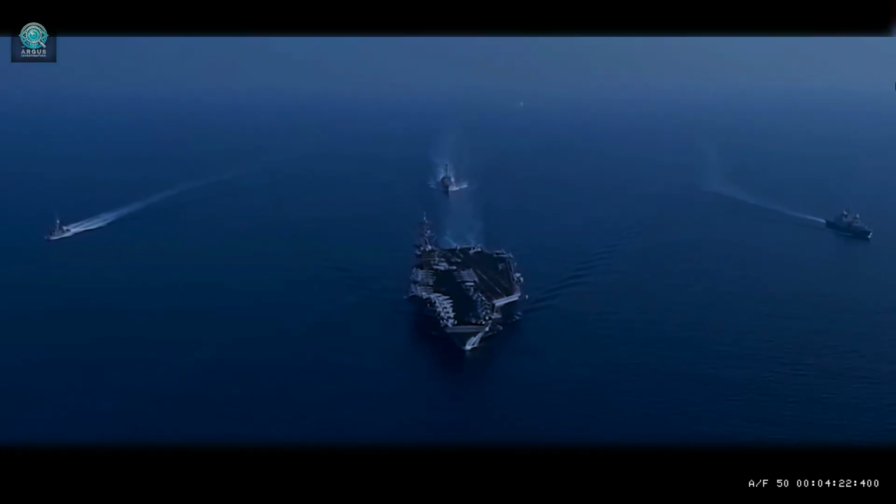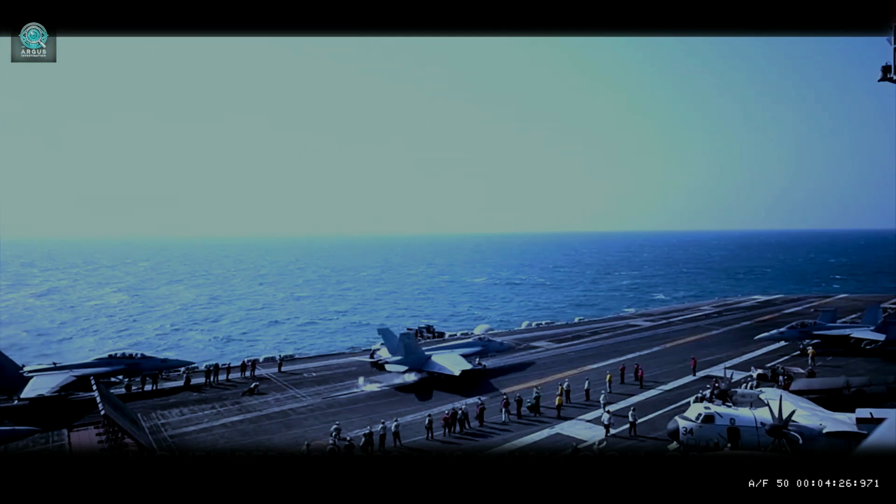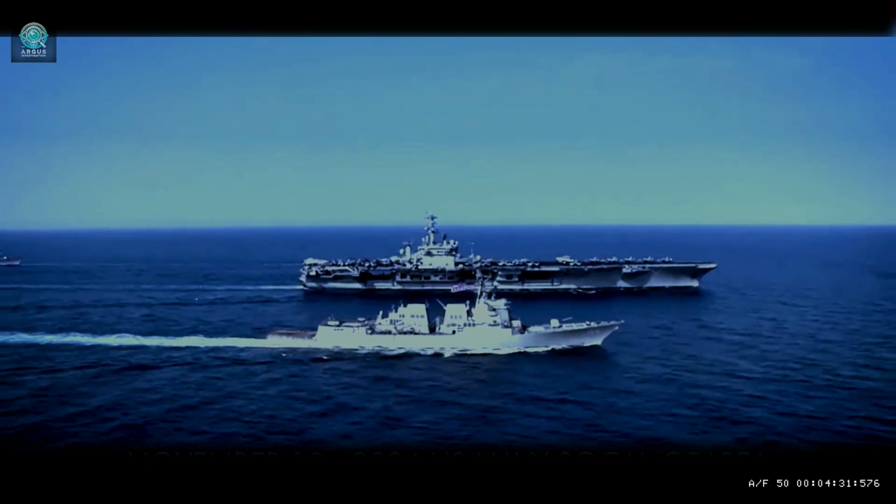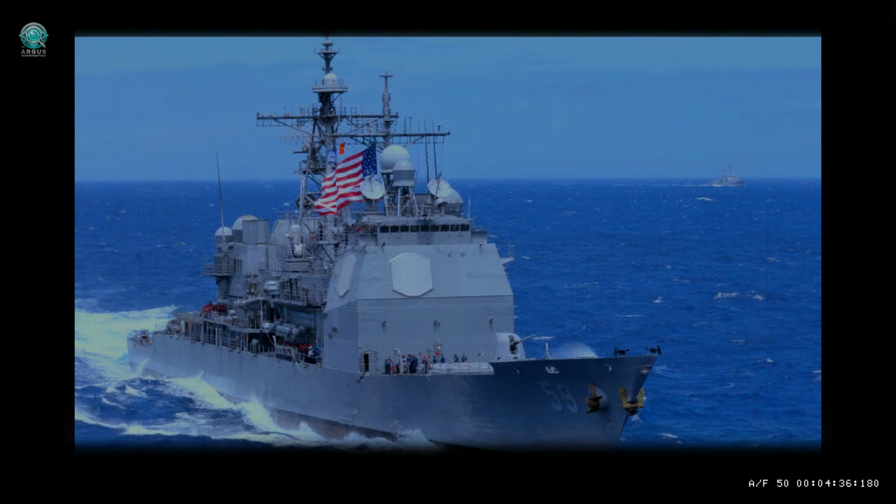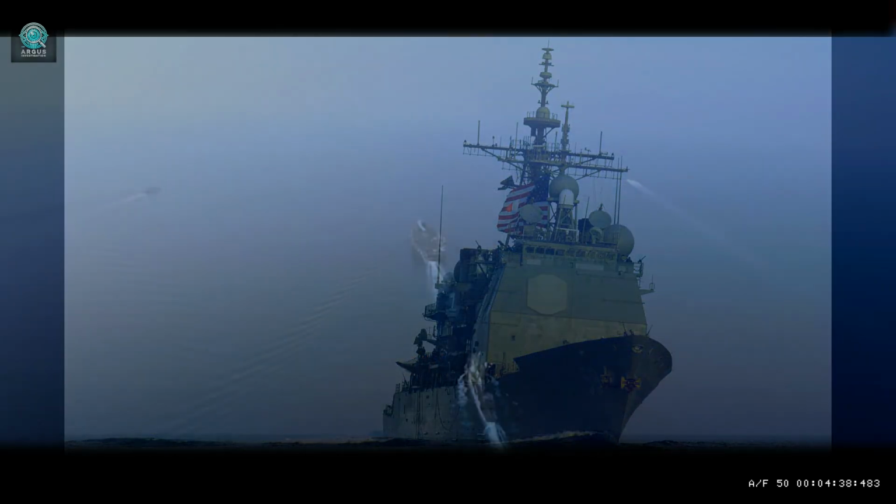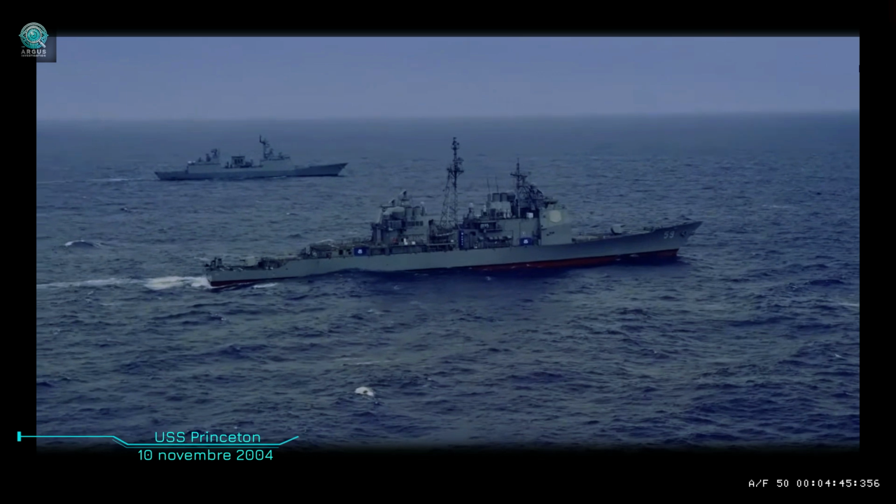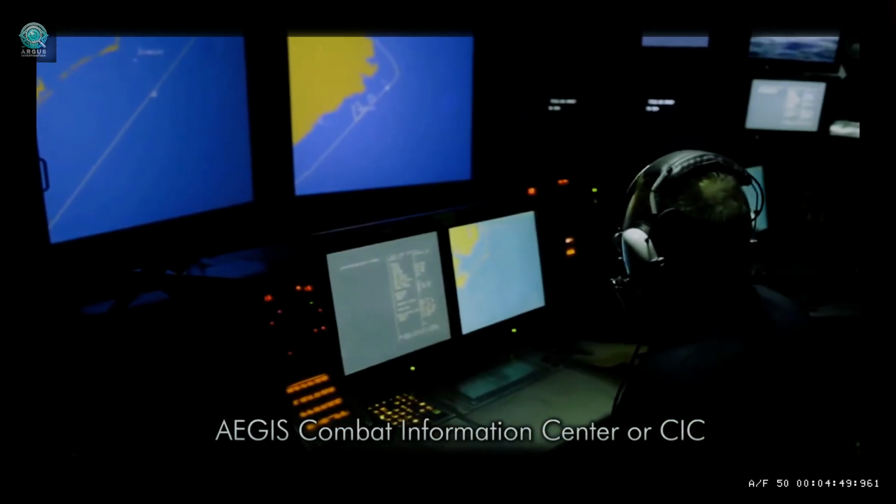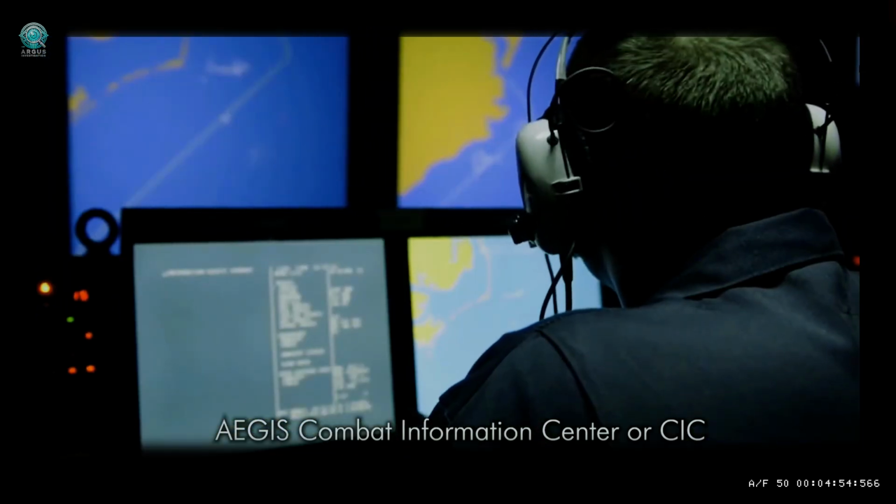Aircraft carriers, destroyers, radar systems, and strike squadrons. The entire strike group is fully operational. The Princeton has just upgraded its SPY-1 radar, a powerful electronic system capable of scanning the skies in real time. But the sea had other plans. Kevin Day, radar officer, is the first to detect them.